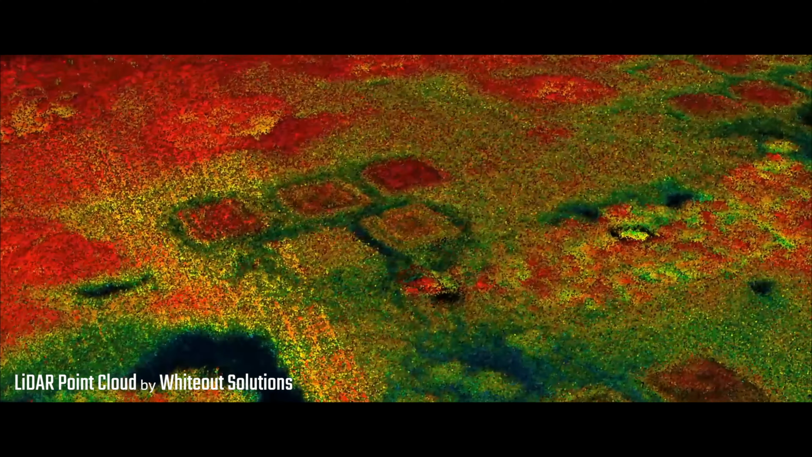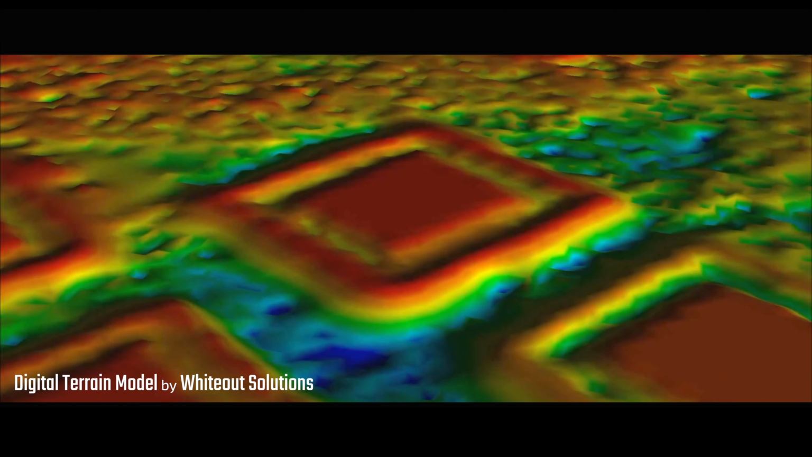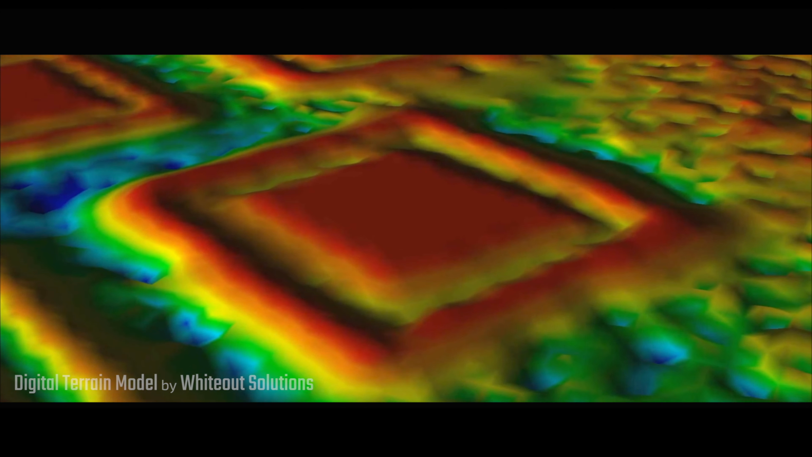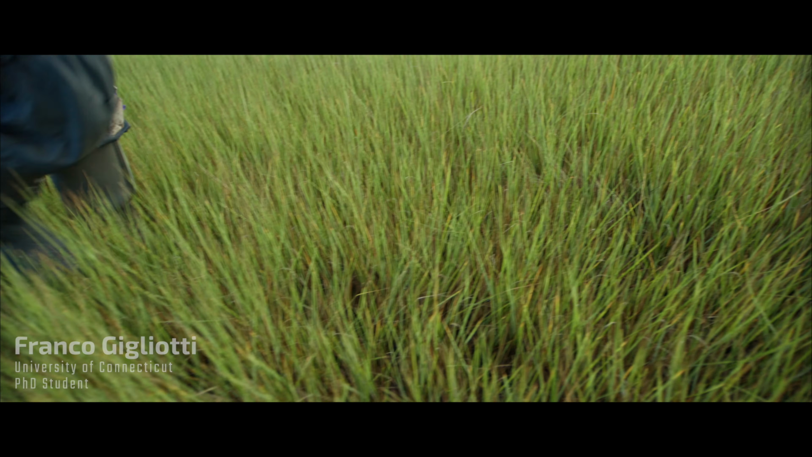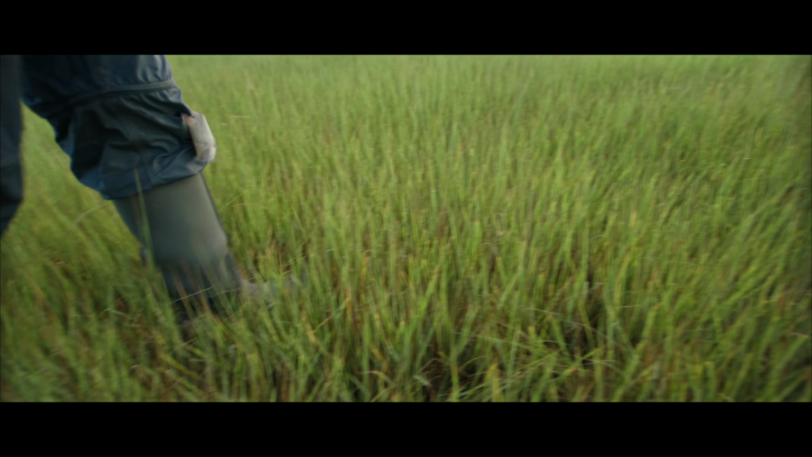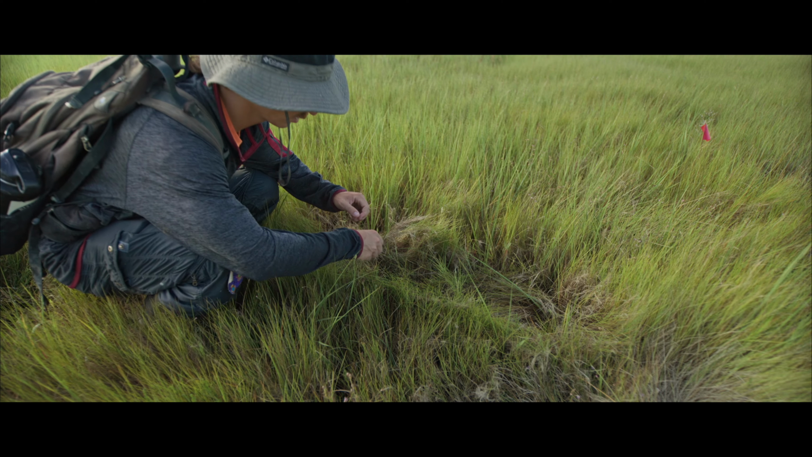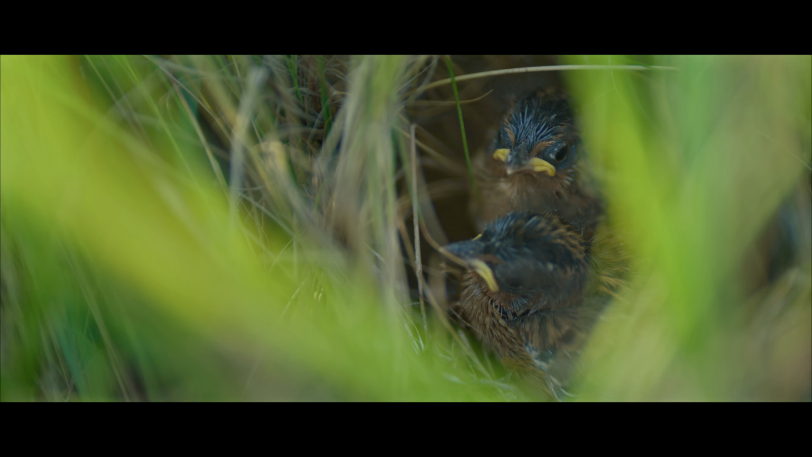And so being able to get this higher resolution data that gets us down to just a few centimeters of resolution would really be a game changer in a lot of ways, because it would allow us to more accurately distinguish places where nests are going to be successful versus those where they're not. It will help us refine our ability to identify the places where birds are going to nest in the marsh.